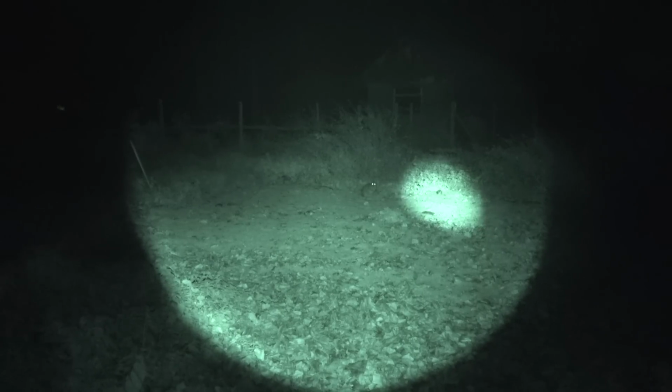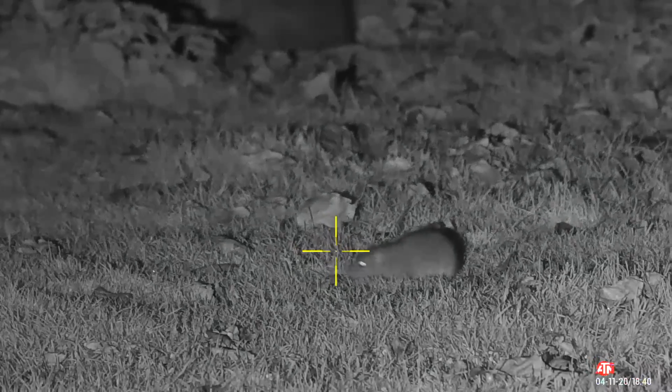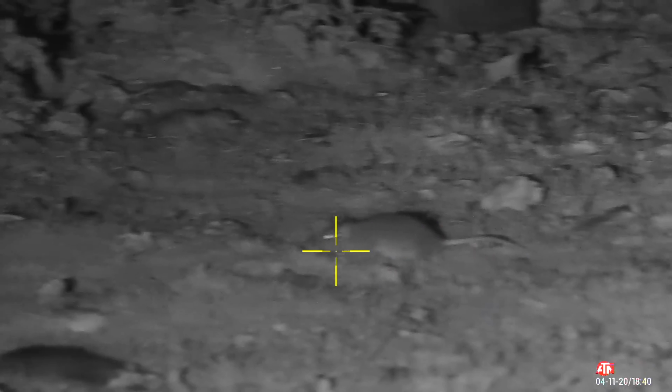But what's good about using this setup is it's got a nice wide field of view, so we can keep our eye on the wallabies and see if they're about to bound into shot. As you'll see in a moment or two, there was a pretty close call.